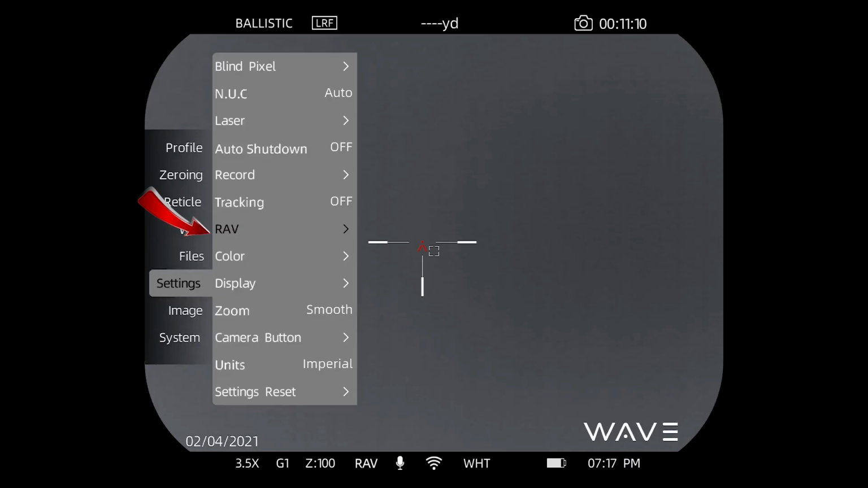The RAV, this is where you turn it on or off and adjust the sensitivity. Now, this recoil activated video recording is based on sound. So depending on the gun that you're shooting and whether it's suppressed or how well it's suppressed or not, you may need to adjust the sensitivity, and you can do that right there.